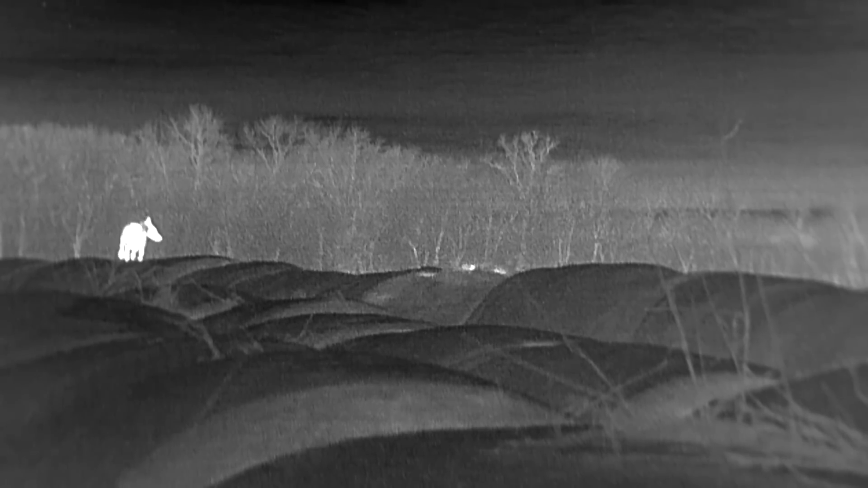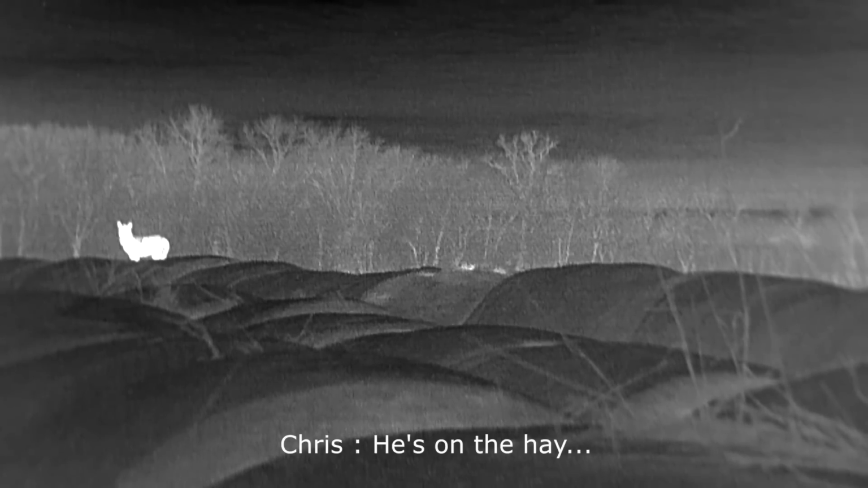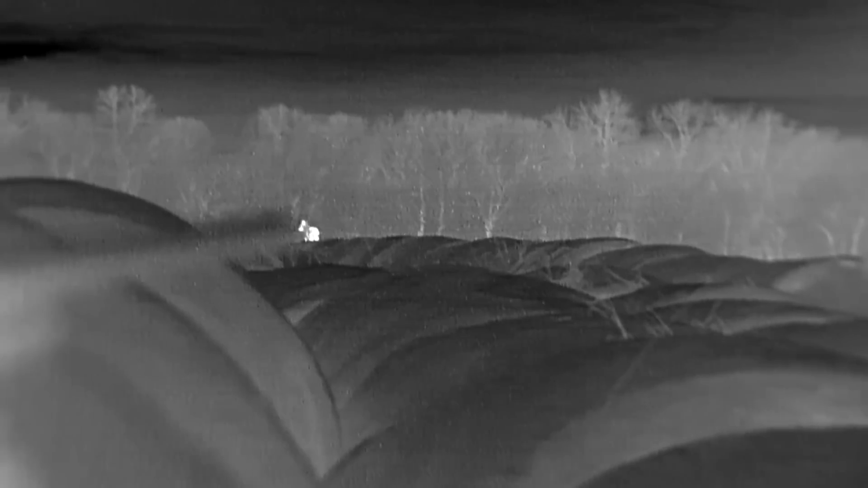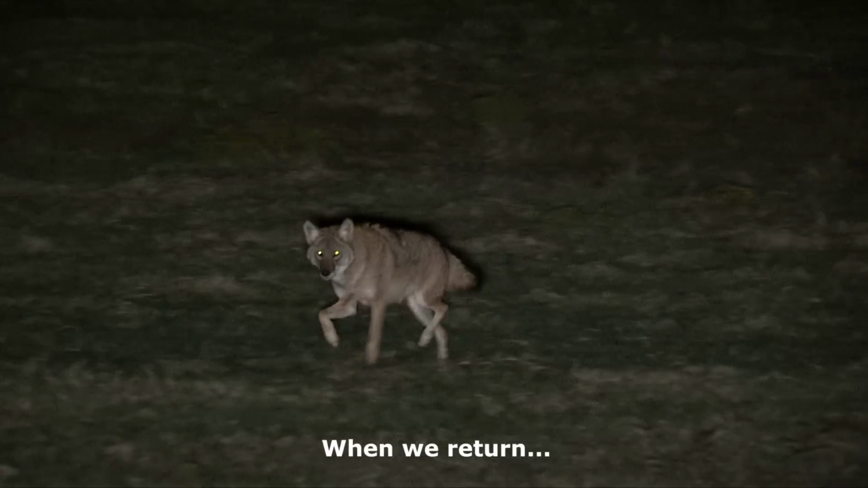The reason I had to move was to give Matt enough room to slide his gun between myself and a hay bale, just to be able to shoot. He's not even able to see this coyote yet. Of course, I'm telling him to go, but it was already too late. I don't have him. He's gone. We had been made. Even at this early stage, I was already beginning to feel like this coyote had my number.